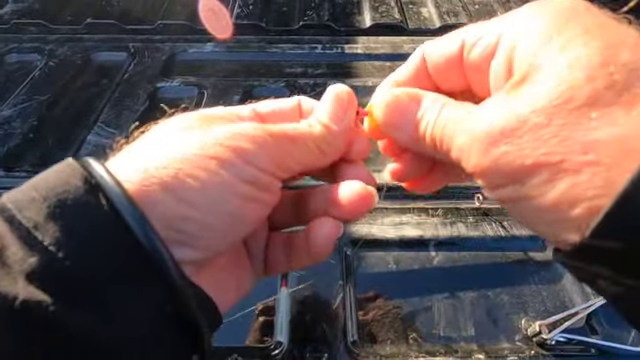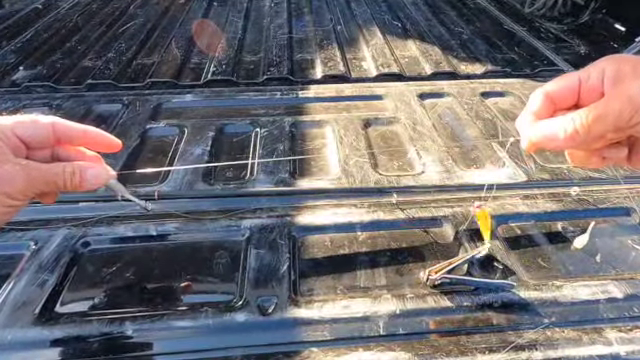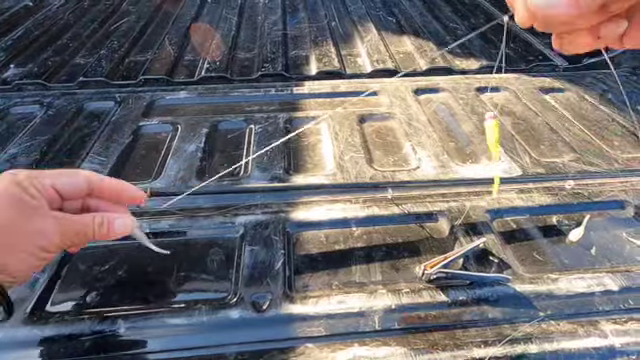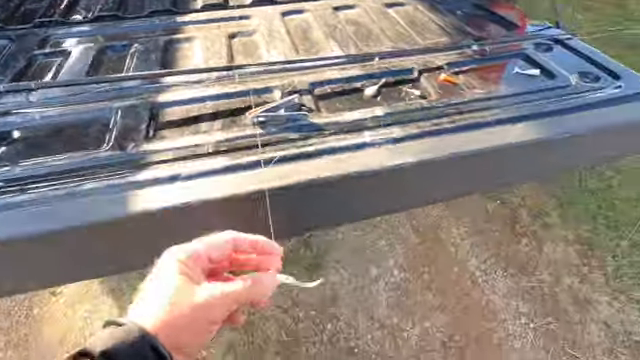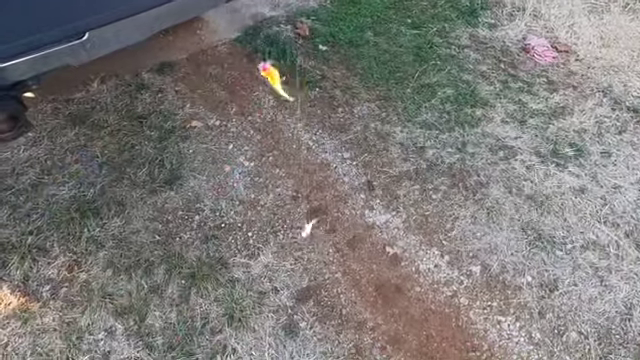And once again, push it all the way up against the jig head nice and tight. And there I have my 2 jig heads on one line, and they will bounce independently.